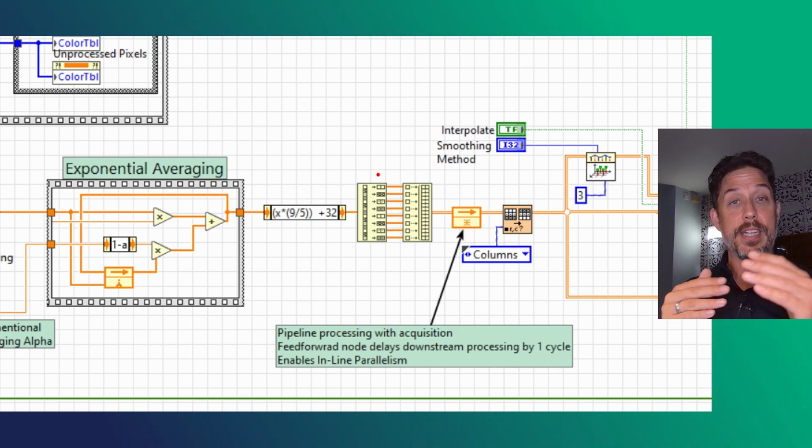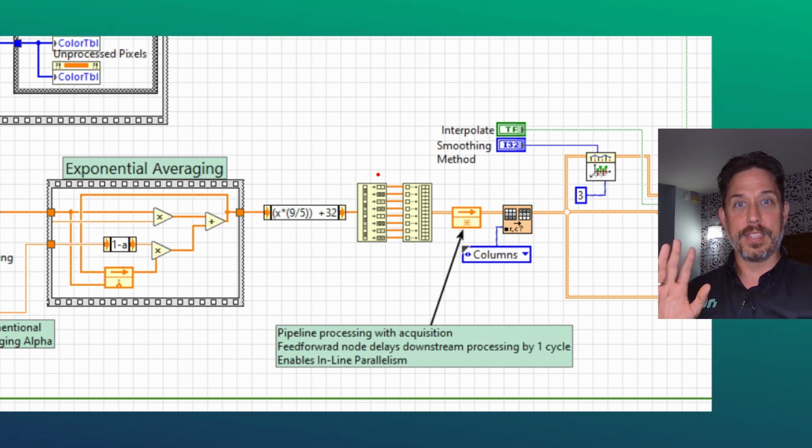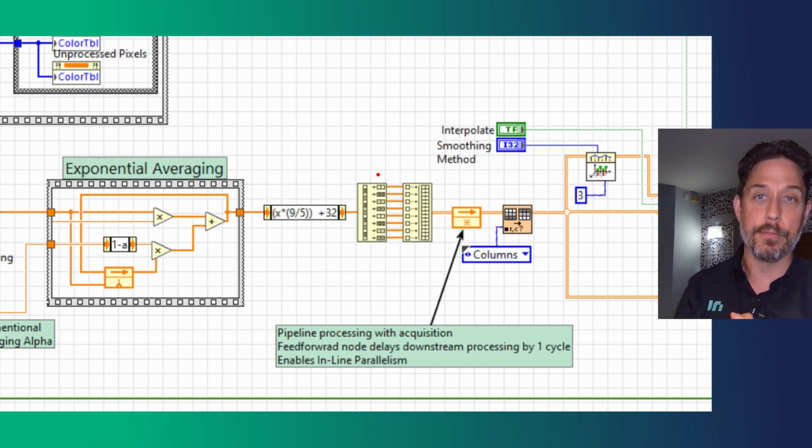turns out that it's interleaved in that array. So it's 0, 1, 2, 3, 4, 5, 6, 7, 8 for each individual row. So we're transforming that information. That's just a thing that's necessary anytime you're working with data that's coming from somewhere else.